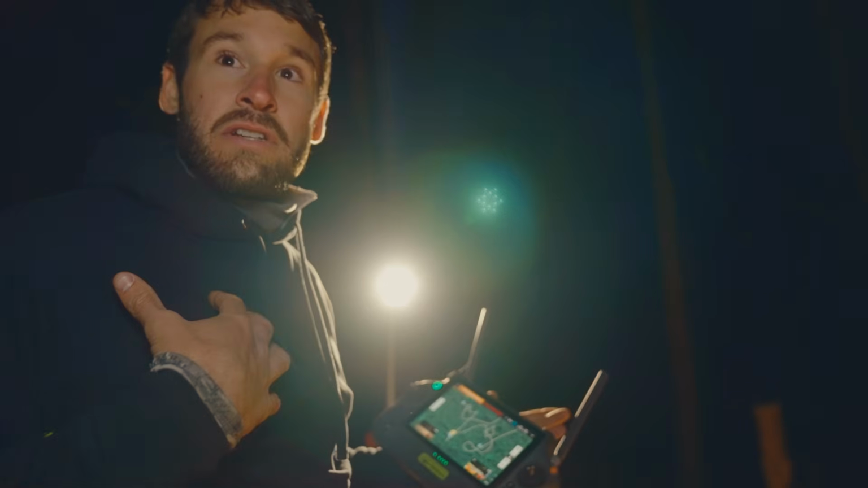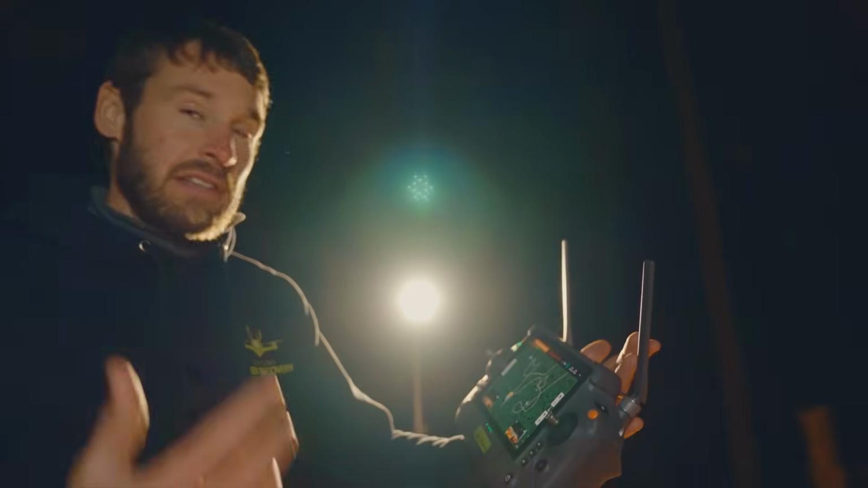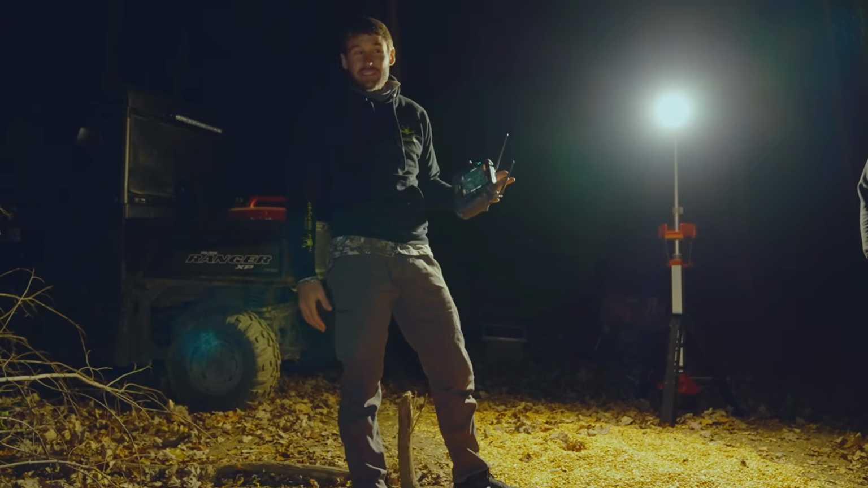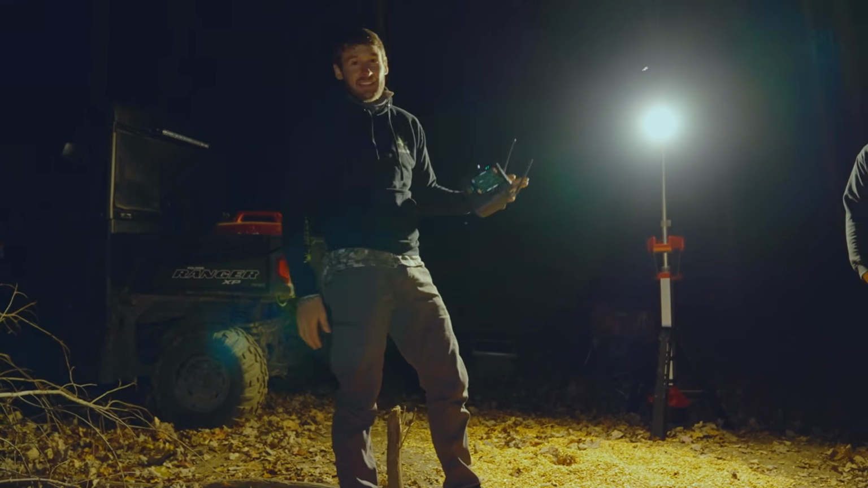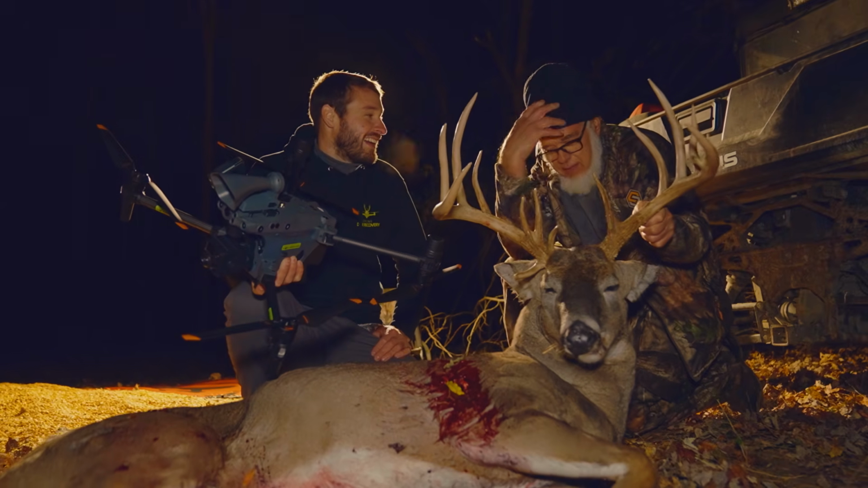Get the drone deer recovery guys in, have them look, and locate the deer. Like right there, when he was there, I instantly knew it's dead. When a deer's alive, it doesn't lay there flat out like that. It's definitely got to be dead. Yeah, I want to comb my hair first.